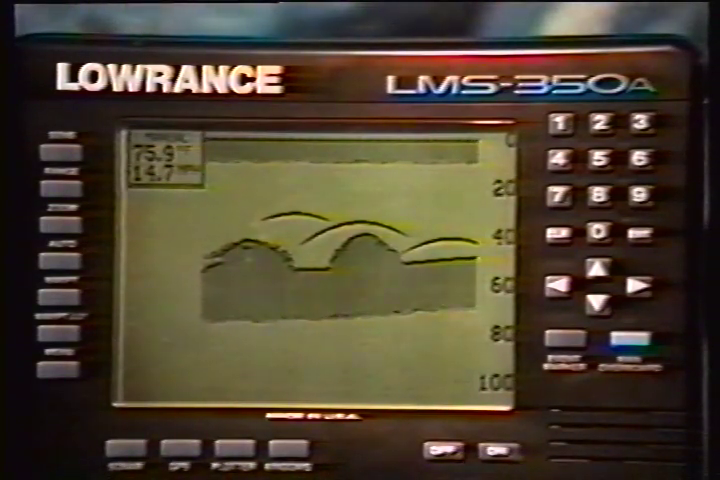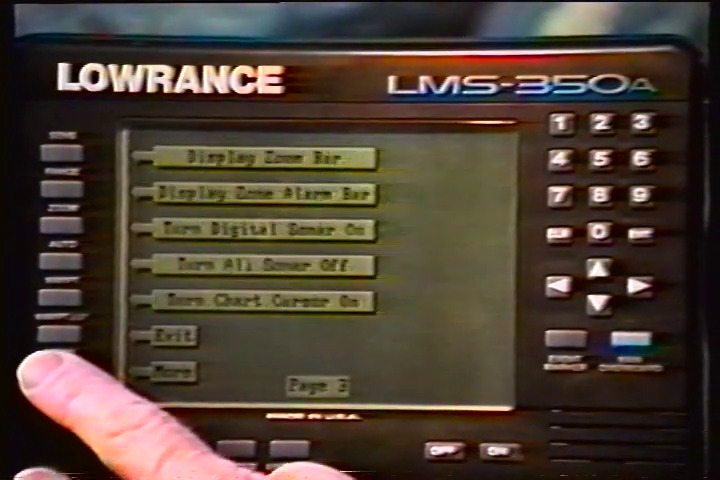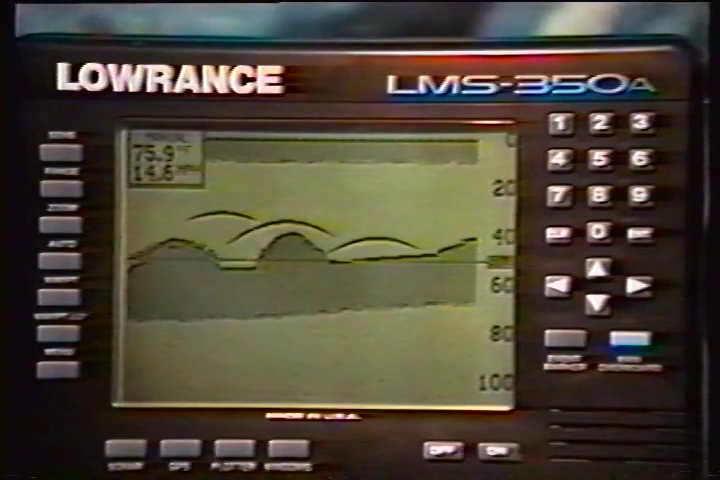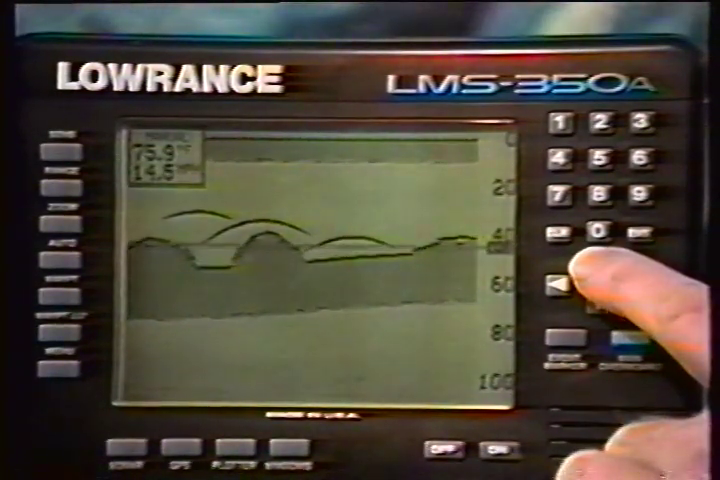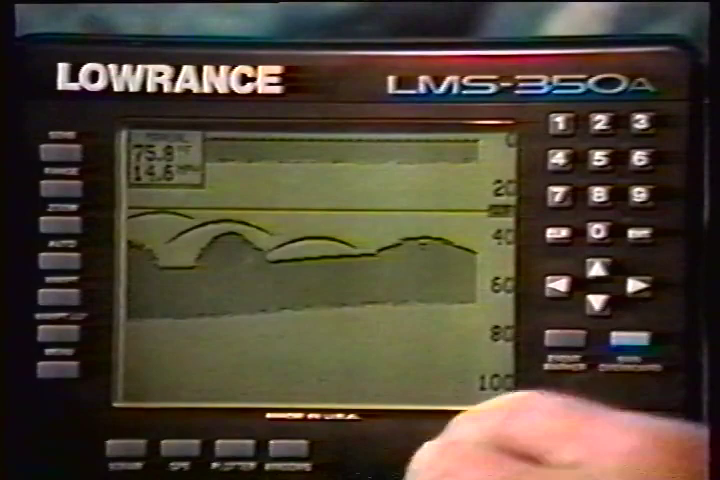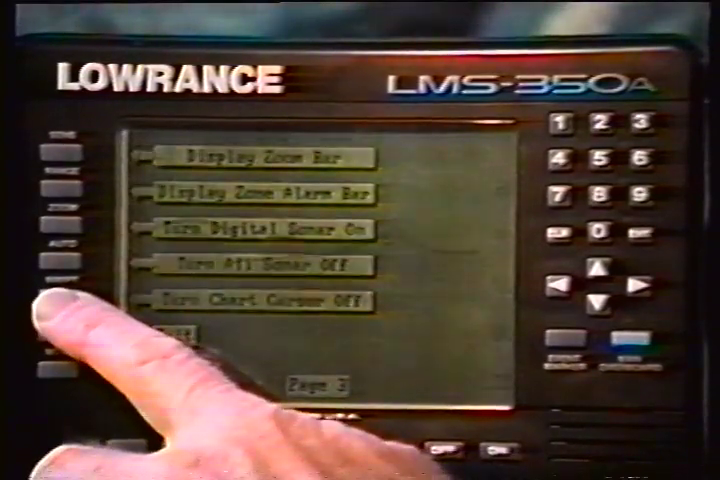To turn the chart cursor on, press the menu key until the third menu screen appears as shown. Now press the key next to the Turn Chart Cursor On label. To move the chart cursor, press the up or down arrow keys. This lets you move the cursor to verify a target's depth. To turn the chart cursor off, press the menu key until the third menu screen appears. Now press the key next to the Turn Chart Cursor Off label.